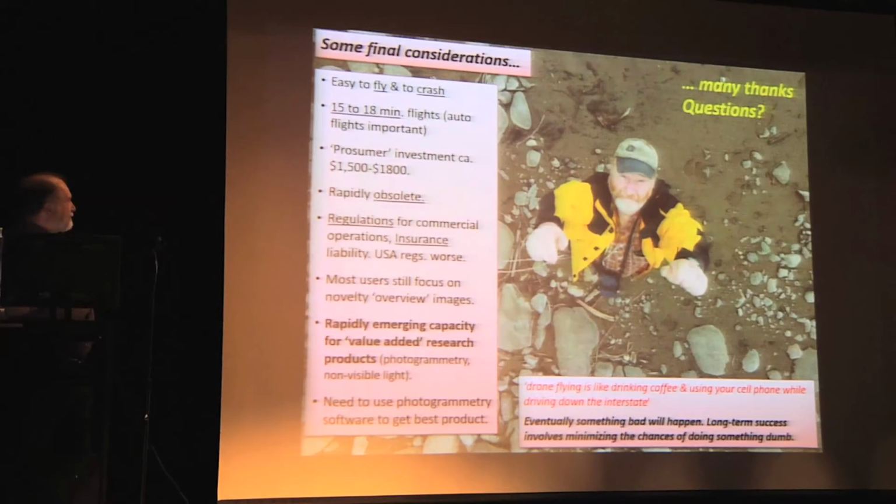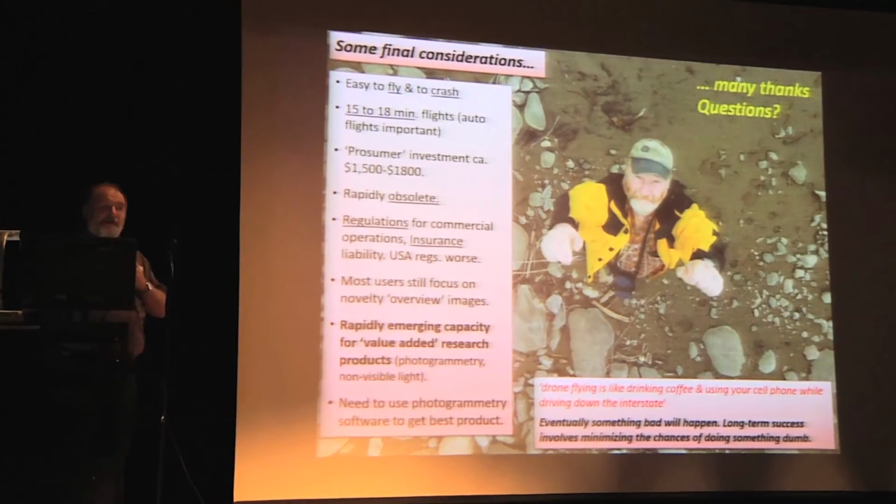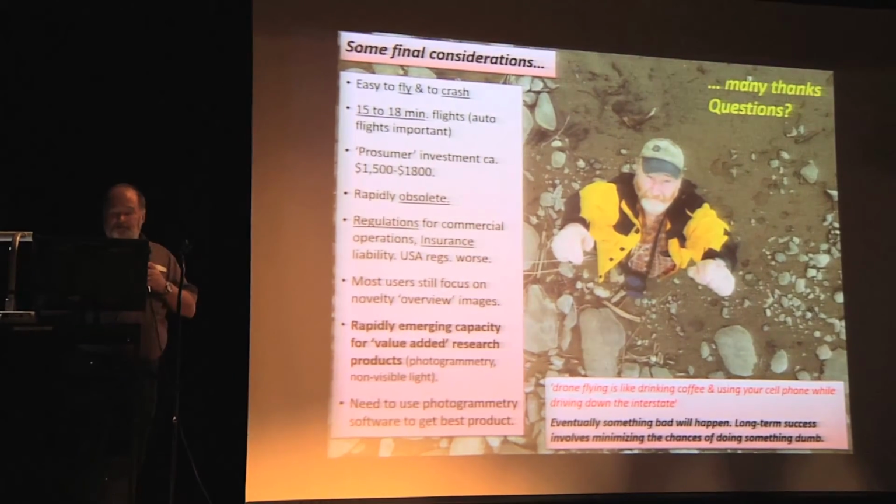But my sense is that the technology is emerging and developing and becoming so sophisticated so quickly that we really can't afford to not utilize this technology and start to experiment with its limits, with this important proviso. You can do something dumb really, really fast. So an important part of the learning curve for archaeologists is to figure out how to minimize the risk of doing something dumb. And thank you.